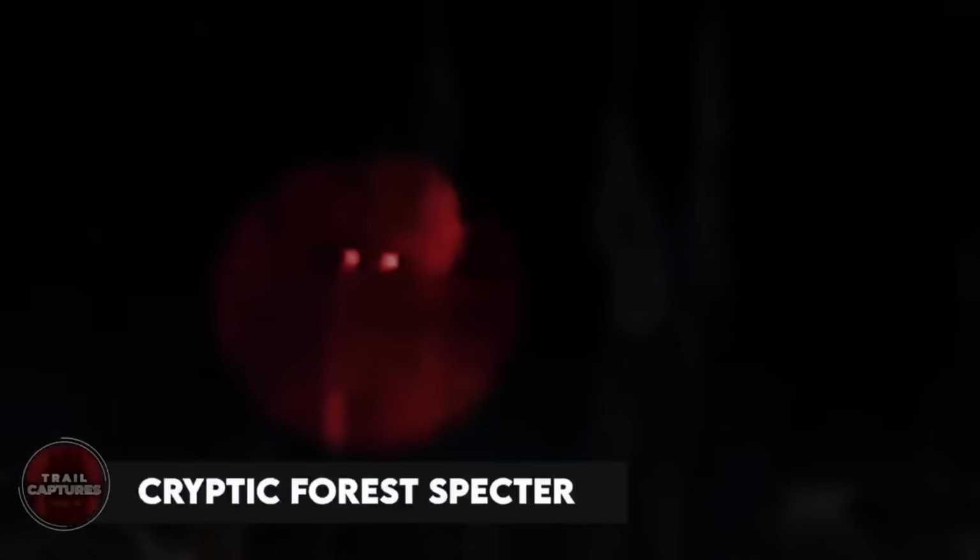Cryptic forest specter. You see it? Mm-hmm. Oh wait, that's not a deer. What the devil is that?